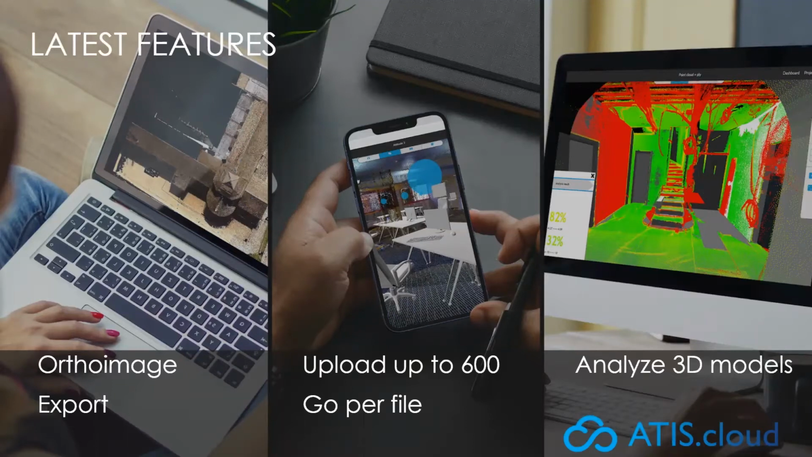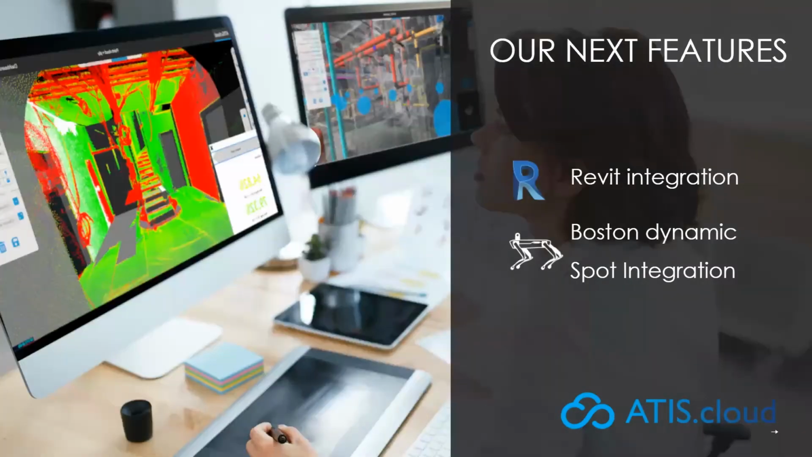Also, what we are going to talk about in the next minutes with Albion is our REVIT integration, which is still in beta test. If you want to try it, you can. I will send you the link to be a part of our beta test program.